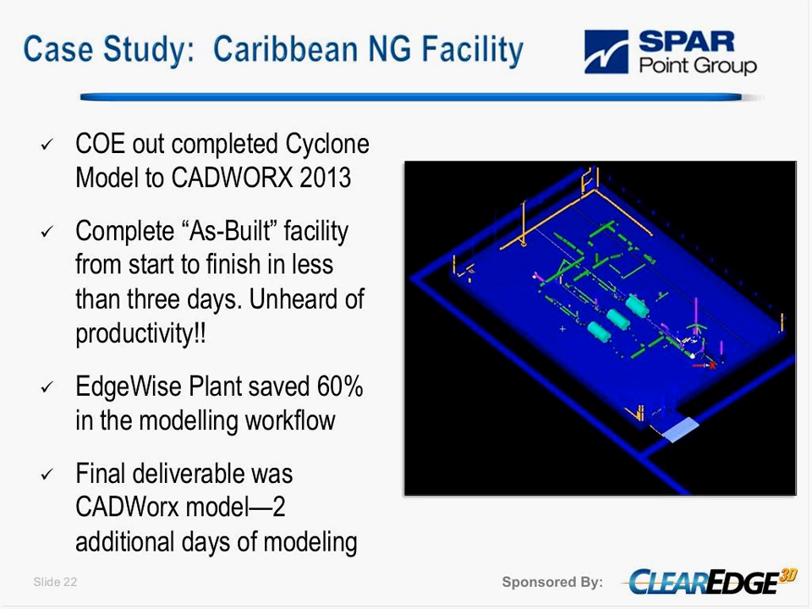The next step, after going into Cyclone and completing those fittings, was to export, do a COE of that model into AutoCAD, where CADWorks is also running on that same platform, and use the center lines of those models to develop our CADWorks intelligent view. The first took less than 3 days.